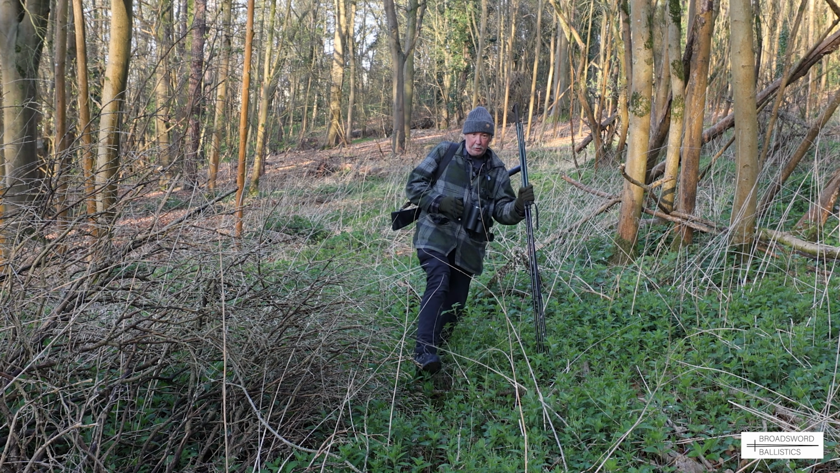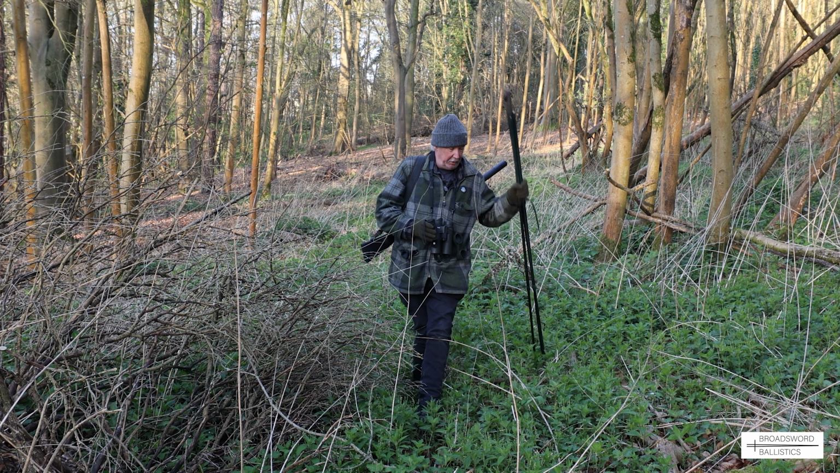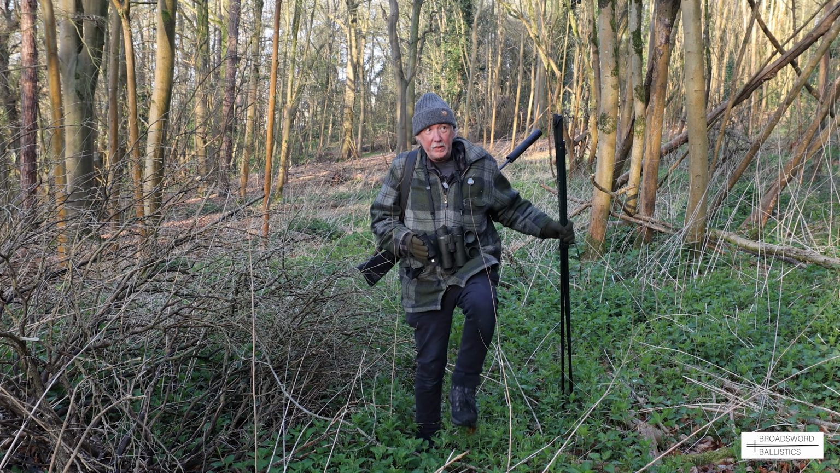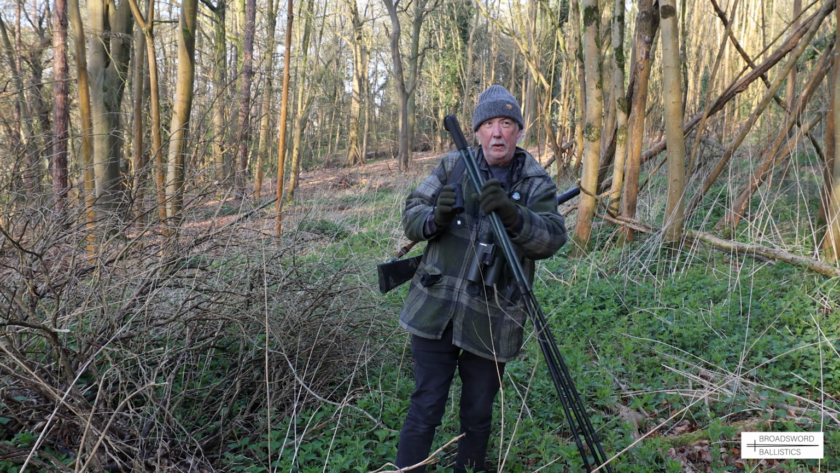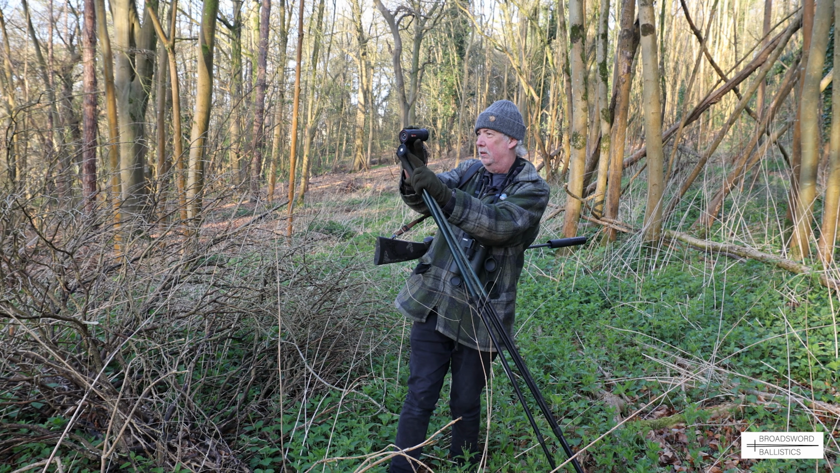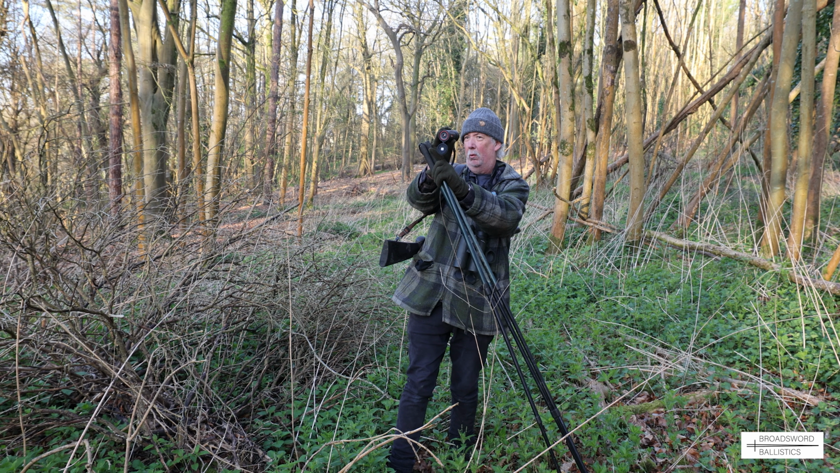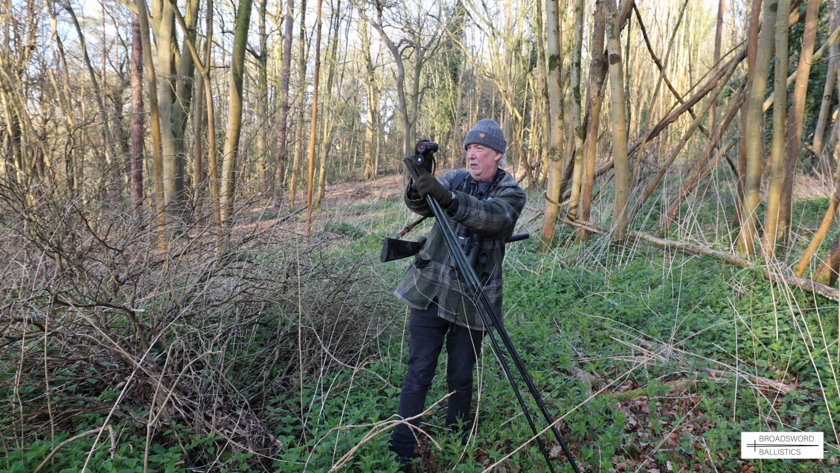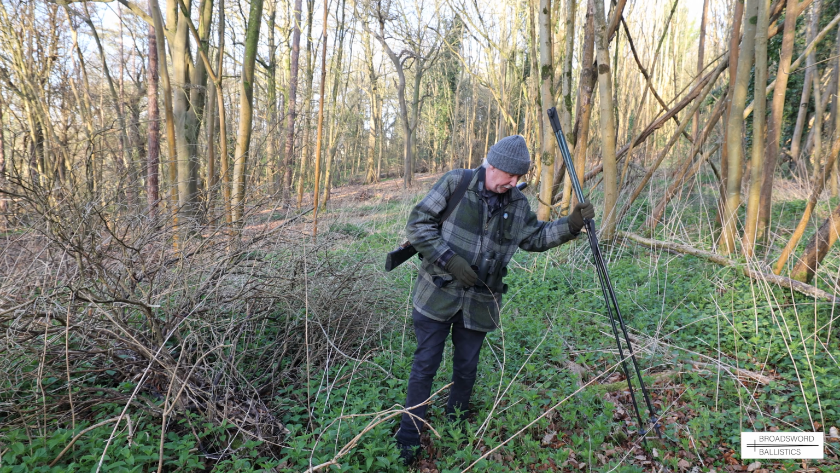A bit crunchy going through here, but we're going to get to a little clearing in a moment. Hopefully we'll spot that buck and doe which came in off the field. But it's a little bit noisy. I have to have it at arm's length. After I've got my reading glasses, I'll have it right out here to see the clear image. But it's very clear. It's on 1 pound. It really picks them up. There, look. It's a bit of black hot down there, so I think, yeah, let's go through there. Let's go around this way.